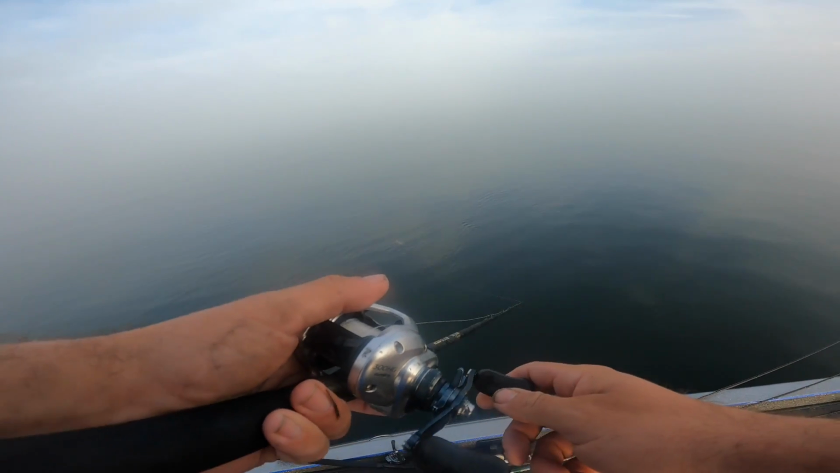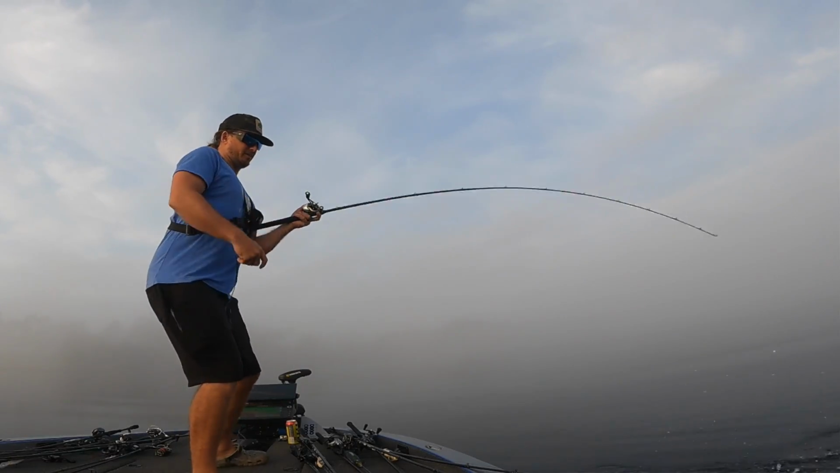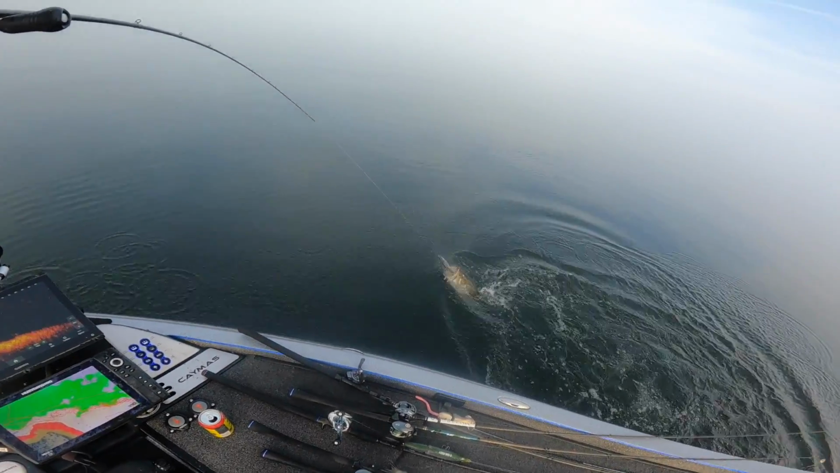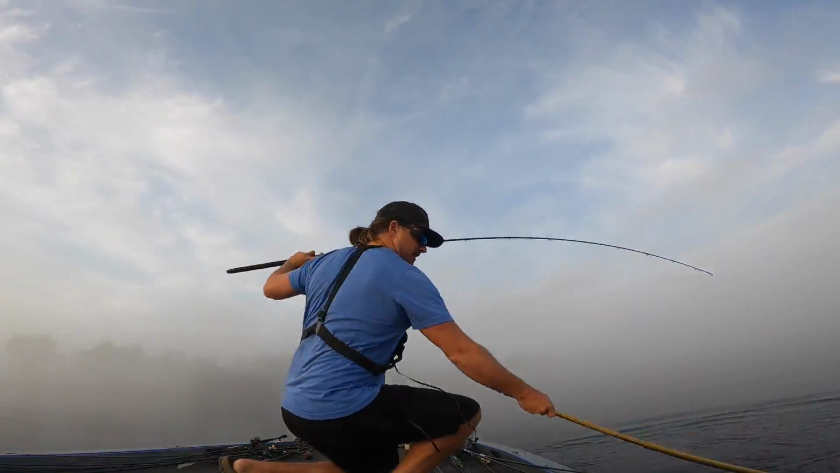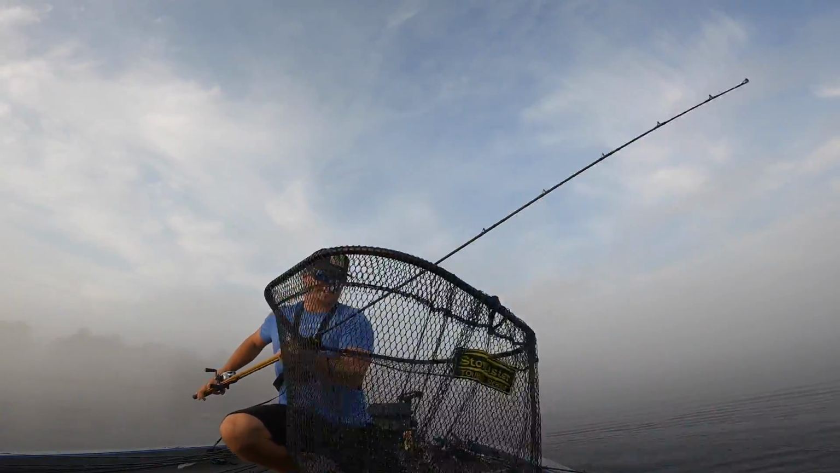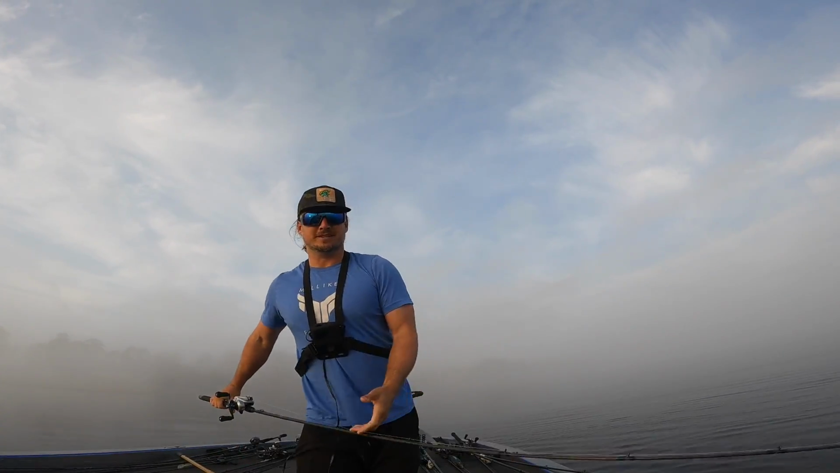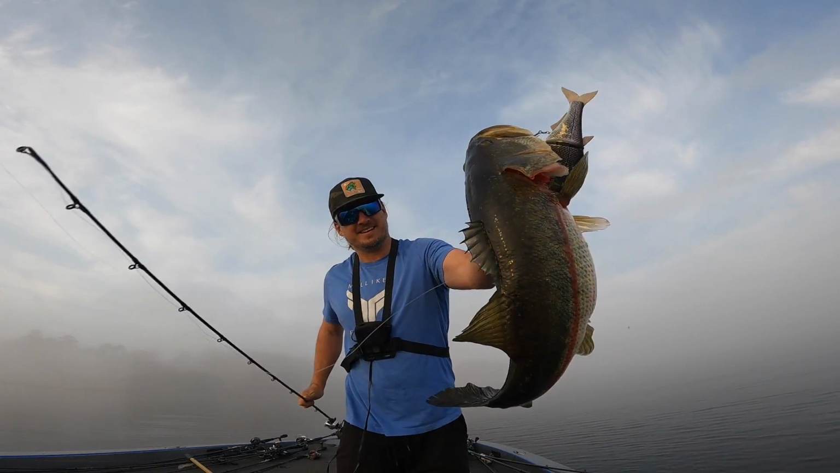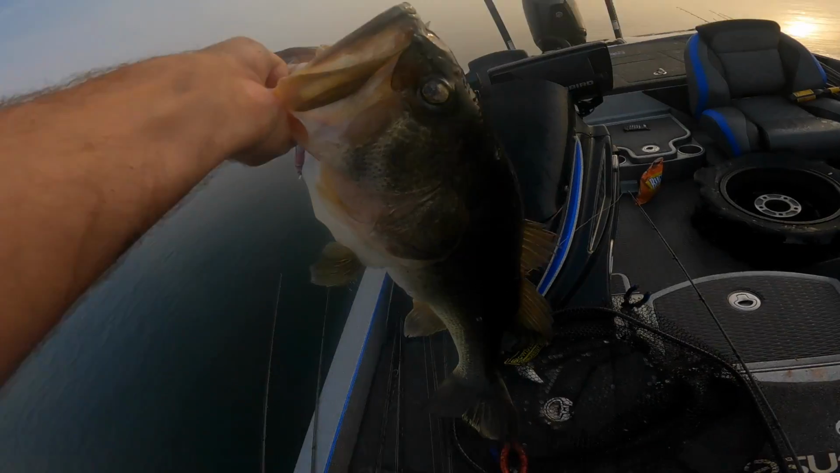It's a giant. Got him right here. Oh my God, that was a beautiful thing. I hope you guys saw some of that. That was incredible. Boom. Gonna have half the lake over here in a second. Look at that big old beast. Old blindy.